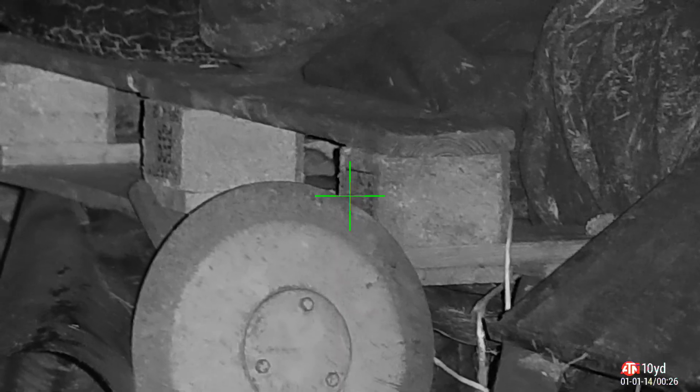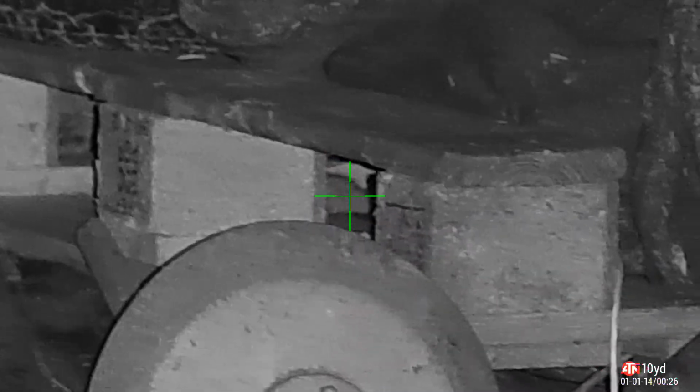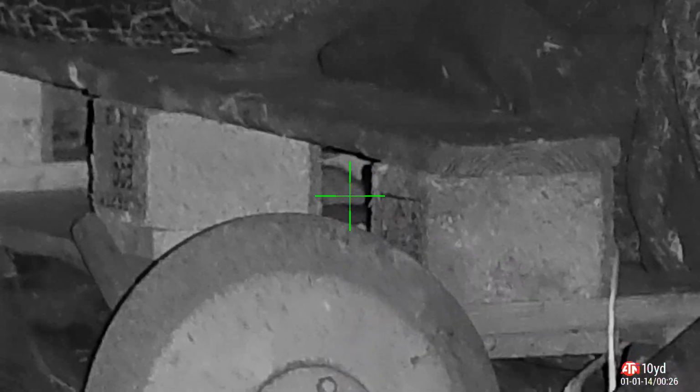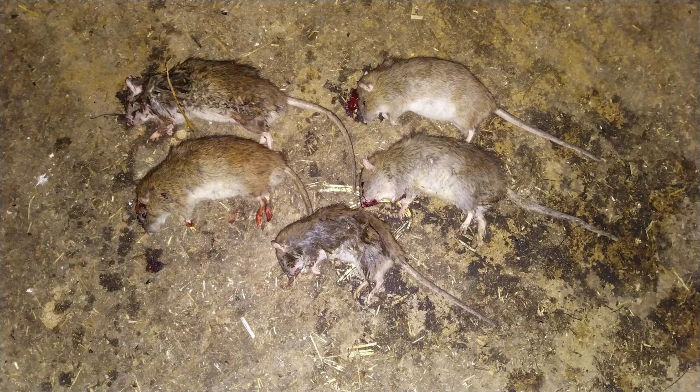Those pellets are absolutely fantastic. They travel really fast and they really hit hard as well. They're getting walloped with about 11.56 foot-pounds of energy. Beautiful pellets. There's a little red river, and there's the rat under the pallet.